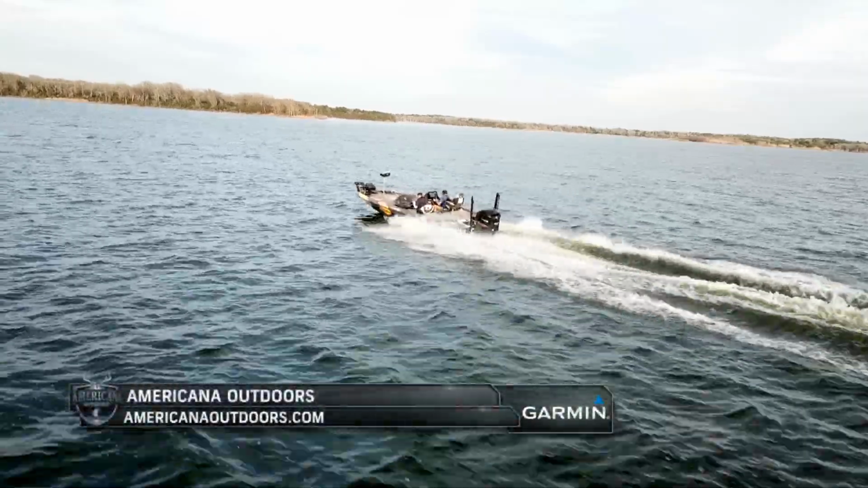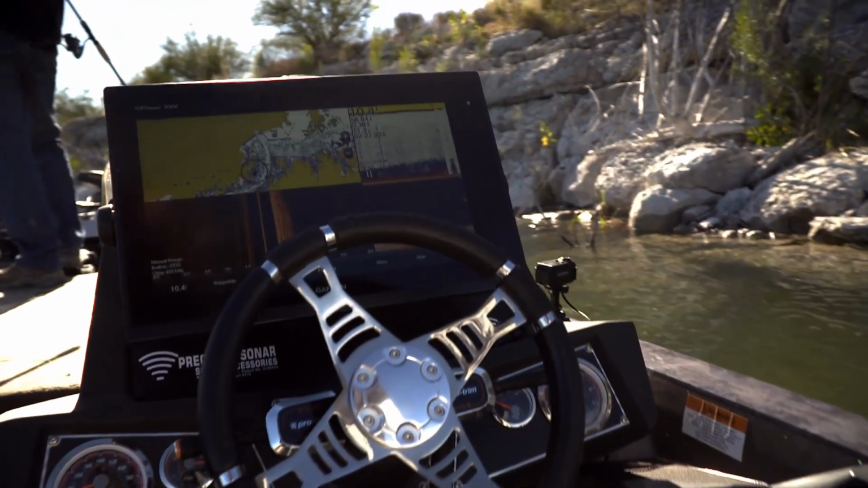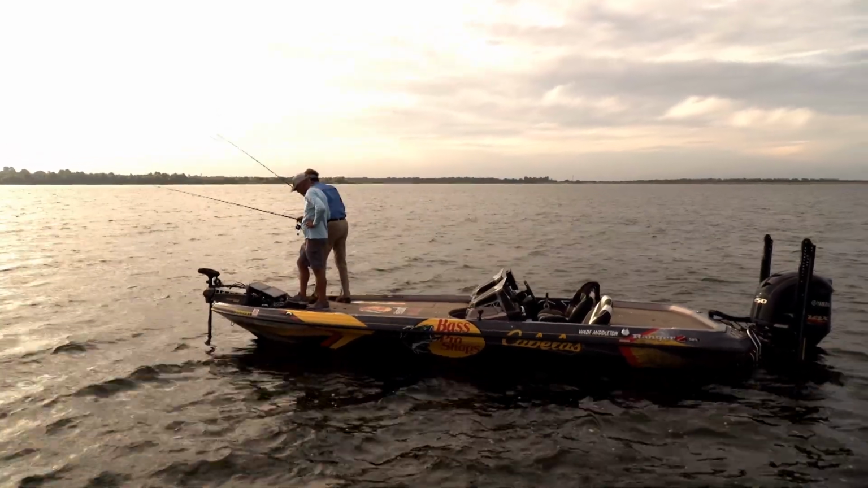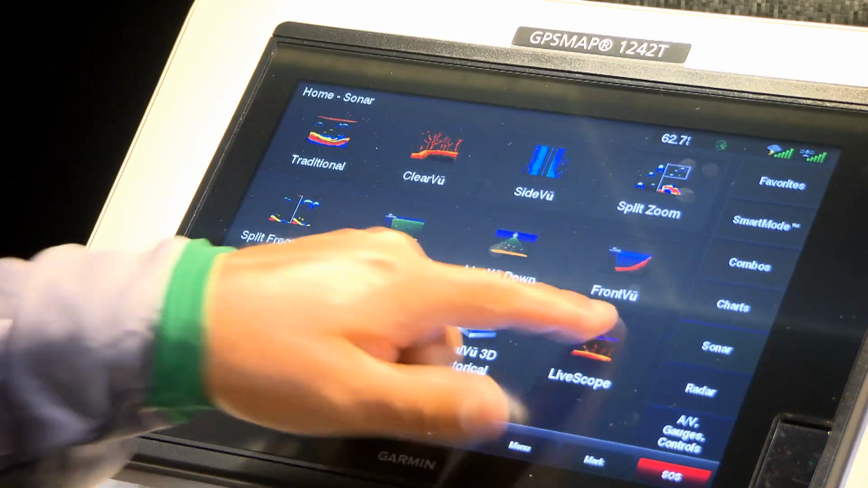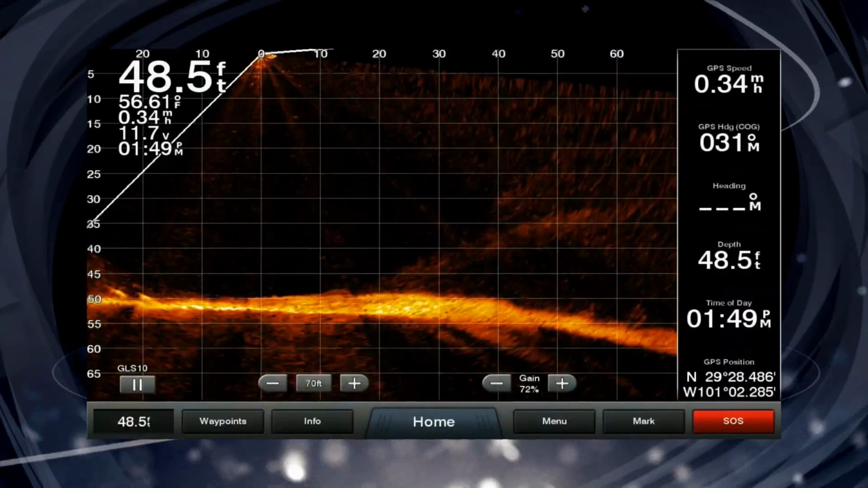Today on Americana Outdoors, it's all about using your Garmin electronics for fishing. We'll be joining Clark Wendlandt and Wade Middleton on their first outing with the Panoptix LiveScope. But first, let's head over to ICAST 2018 and hear what these anglers have to say about Garmin's latest invention.